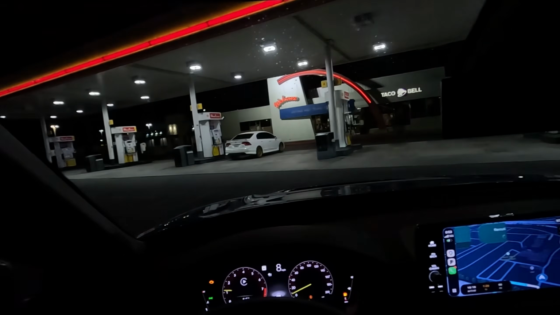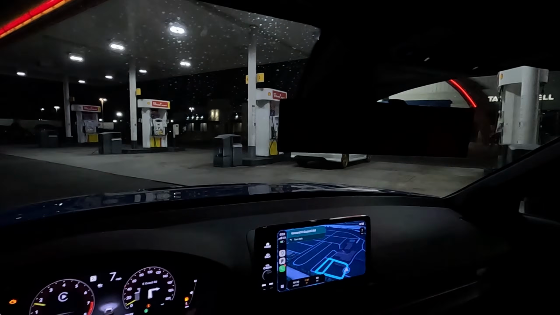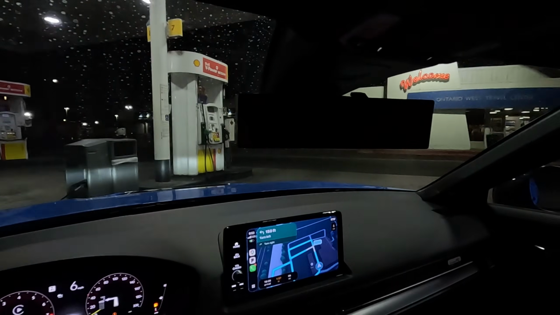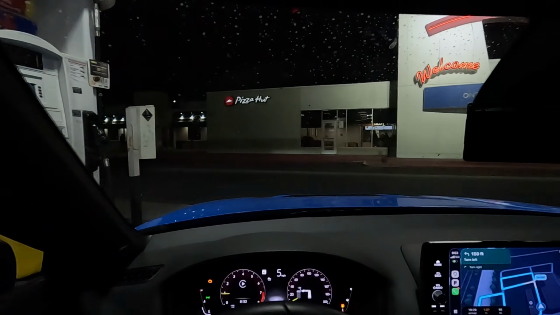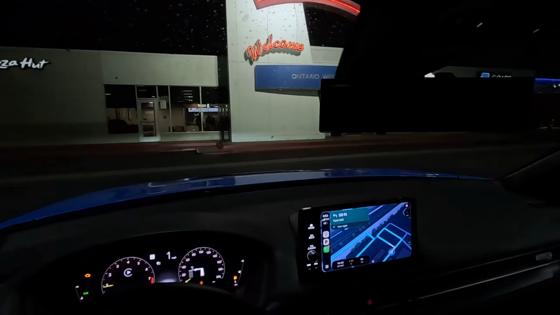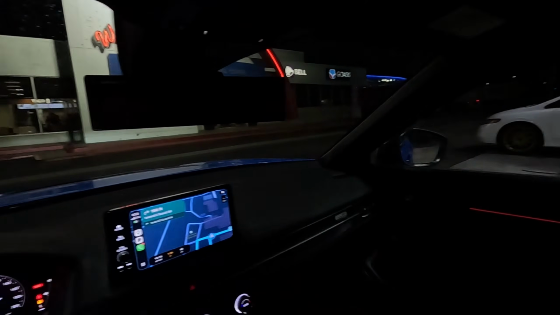Oh, look, SI. See. Somehow I always end up in these travel destination thingies, like with the showers and everything for the truckers. Pretty cool. Show you a little inside of that right here.